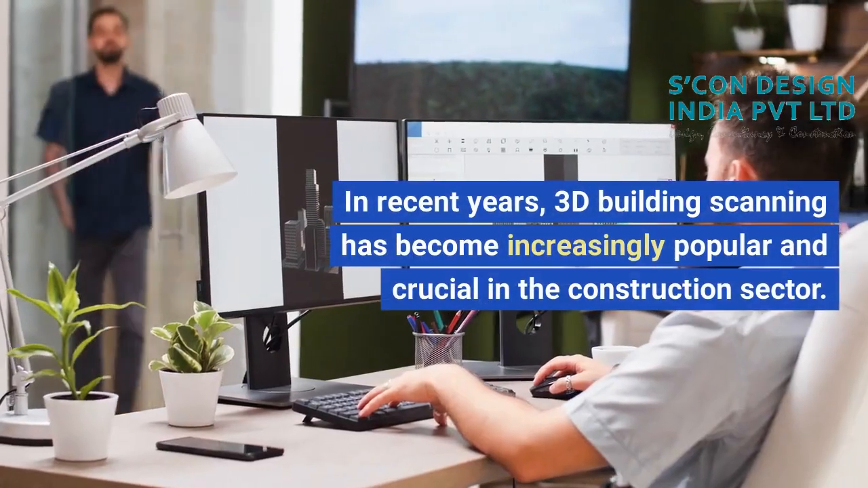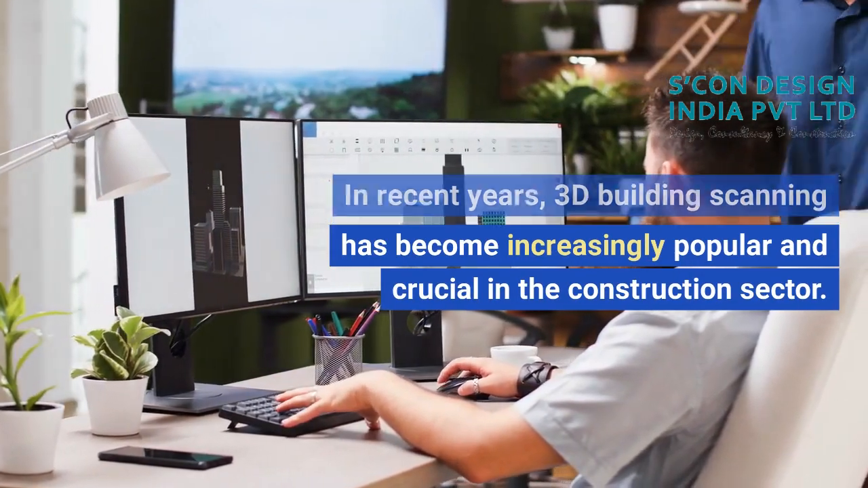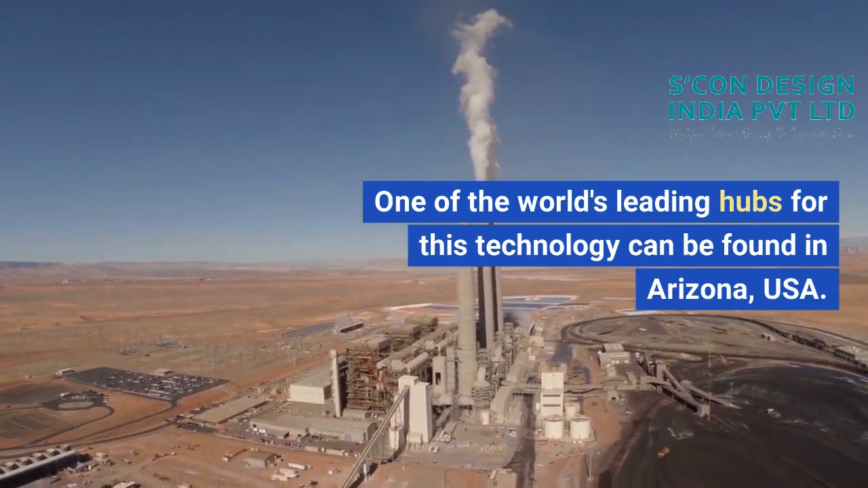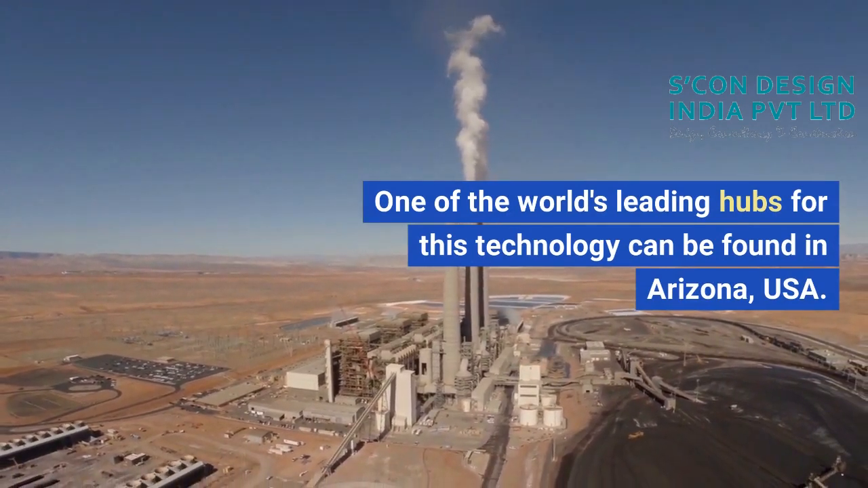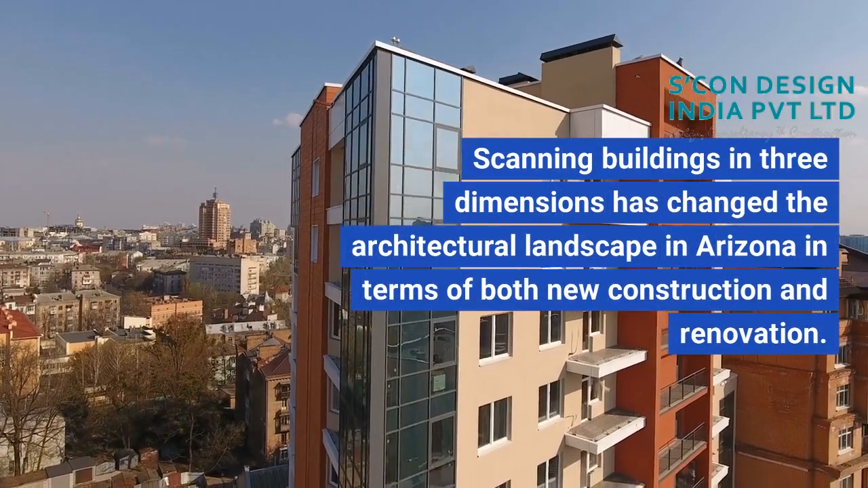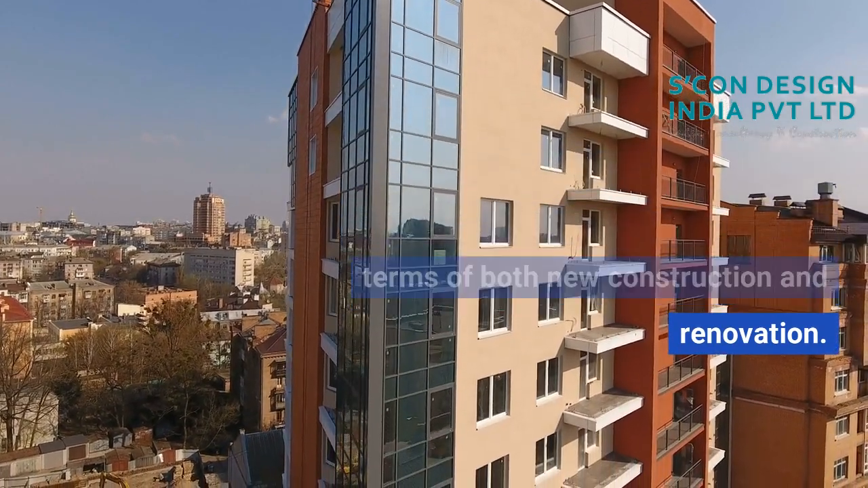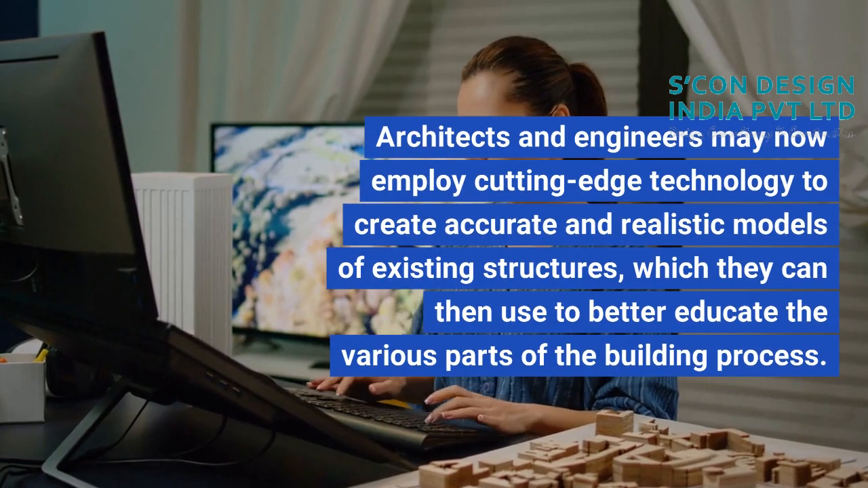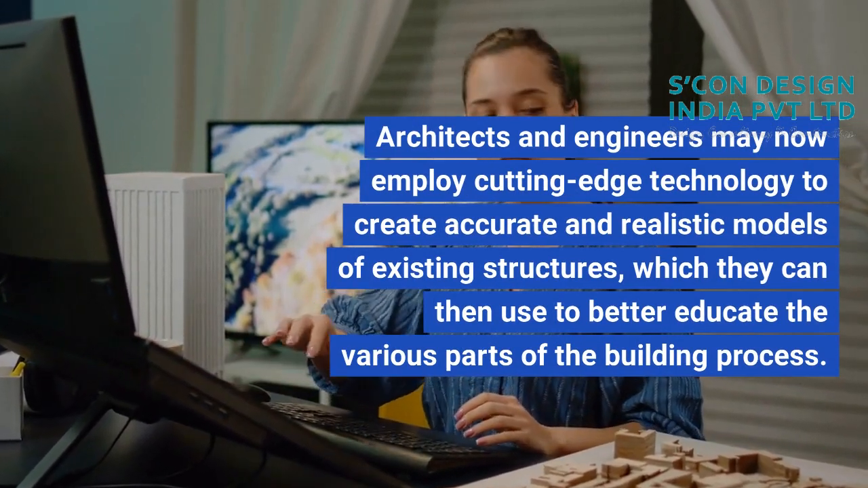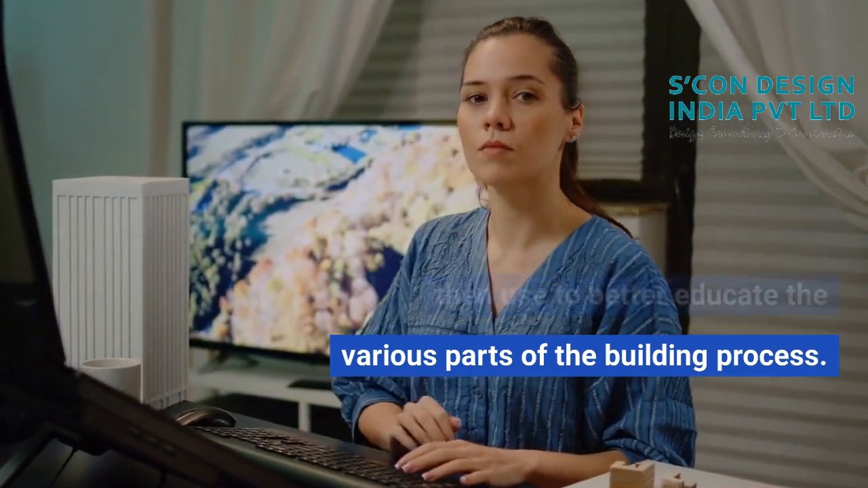In recent years, 3D building scanning has become increasingly popular and crucial in the construction sector. One of the world's leading hubs for this technology can be found in Arizona, USA. Scanning buildings in 3 dimensions has changed the architectural landscape in Arizona in terms of both new construction and renovation. Architects and engineers may now employ cutting-edge technology to create accurate and realistic models of existing structures, which they can then use to better educate the various parts of the building process.